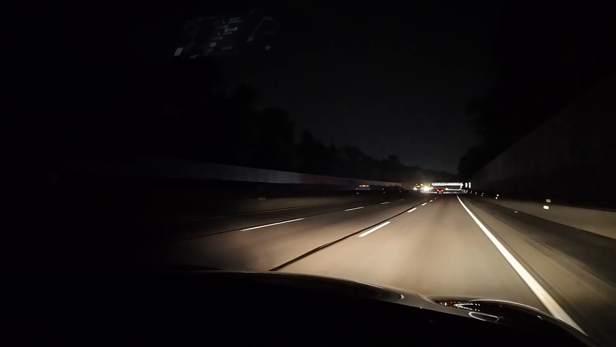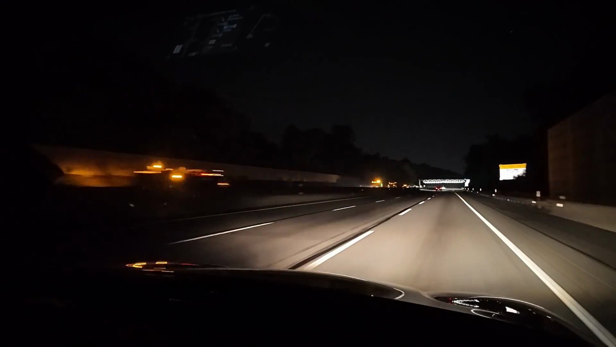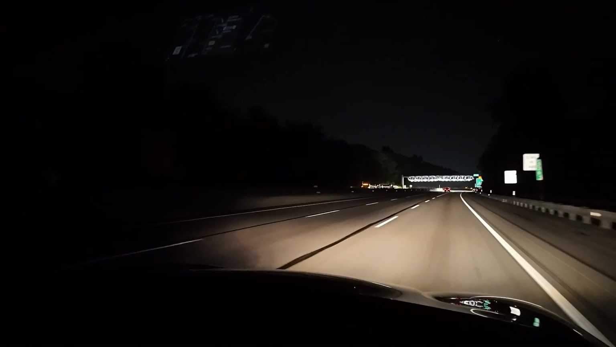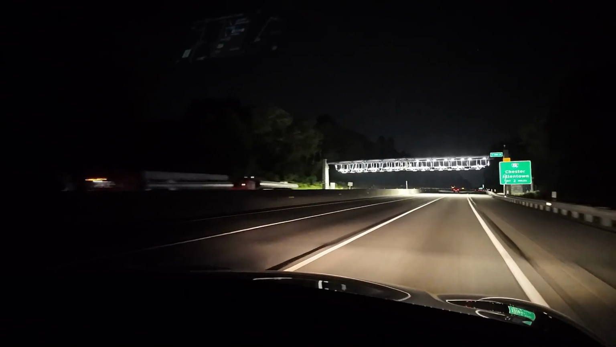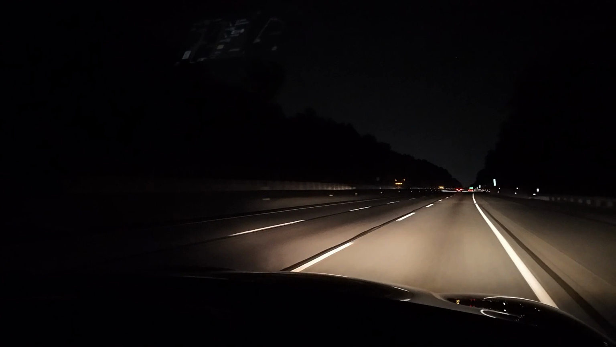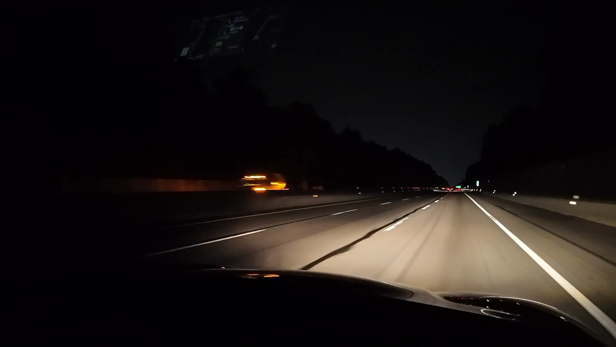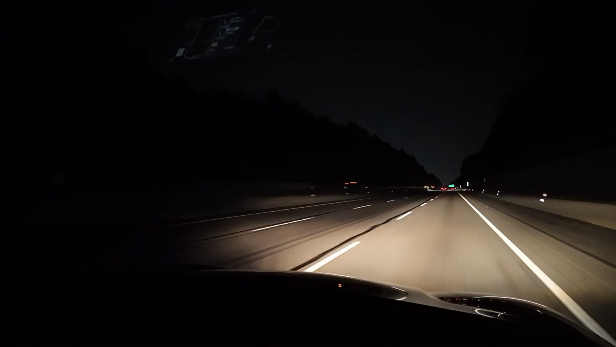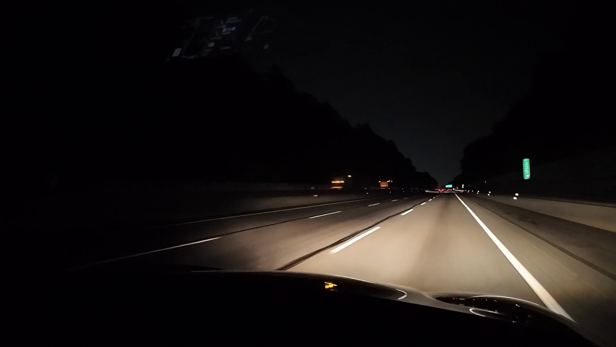Here come some construction vehicles, flashing their hazards. Construction vehicles now are allowed to have green lights. It's the latest fad. If you're building things, you get to have amber lights. In 2 miles, take I-476, north on the right. I-476. That's us. But not for a while. We still have 2 miles to go.